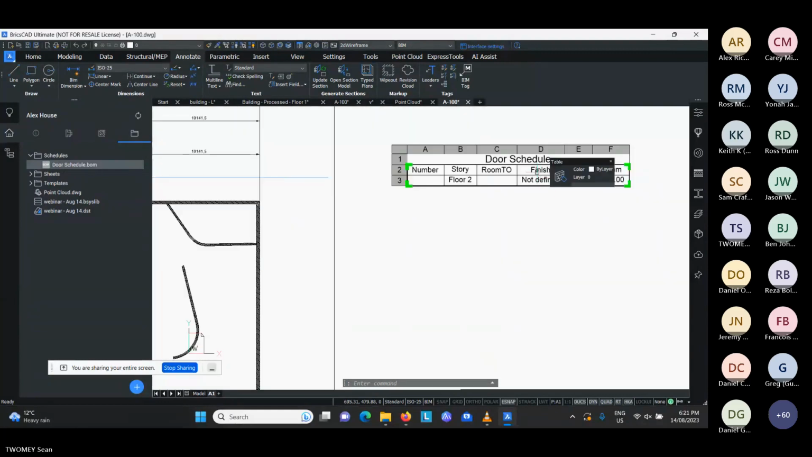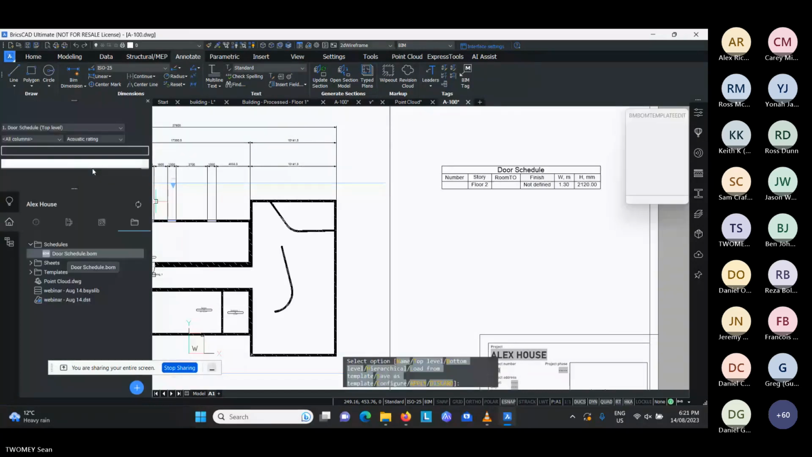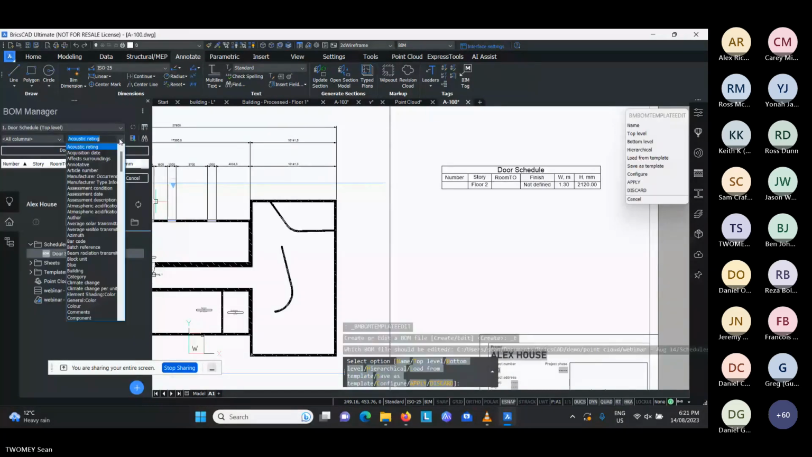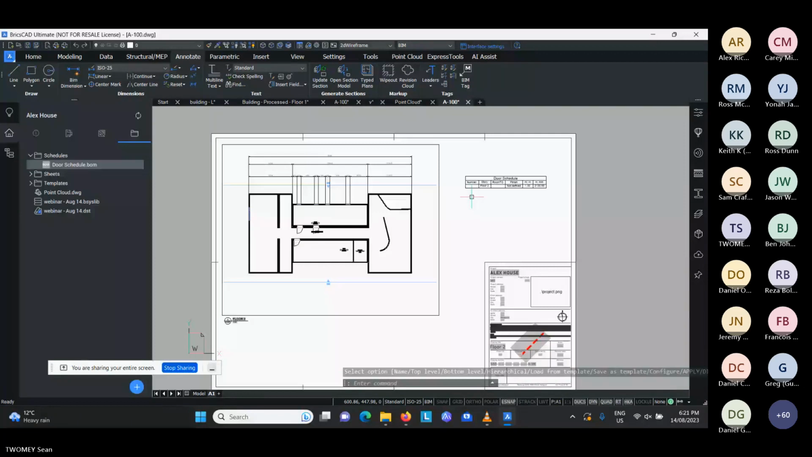This spreadsheet type view, if I double click this, I can go and add any values I want to it. So you can easily, all the standard information that comes with these BIM parts, you can build whatever you need for your outputs. So that's why we do like to encourage people to use these objects, but again, it's absolutely up to yourselves.